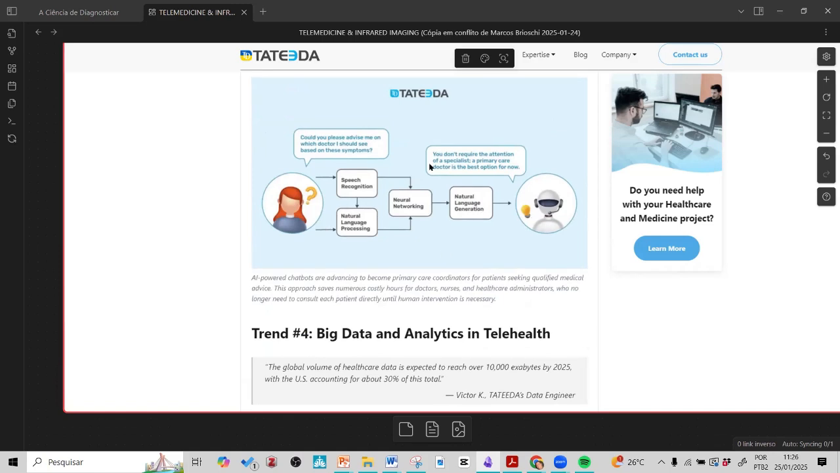Let's see here. Here's an example. Patient asks, could you please advise me on which doctor I should see based on these symptoms? So there's speech recognition and natural language processing, and this information goes to a neural network. The patient can do this outside your clinic, but can also do this inside your clinic. And there's natural language generation that answers this based not only on the patient information, the patient data, but also on the infrared imaging collected and captured at that moment.